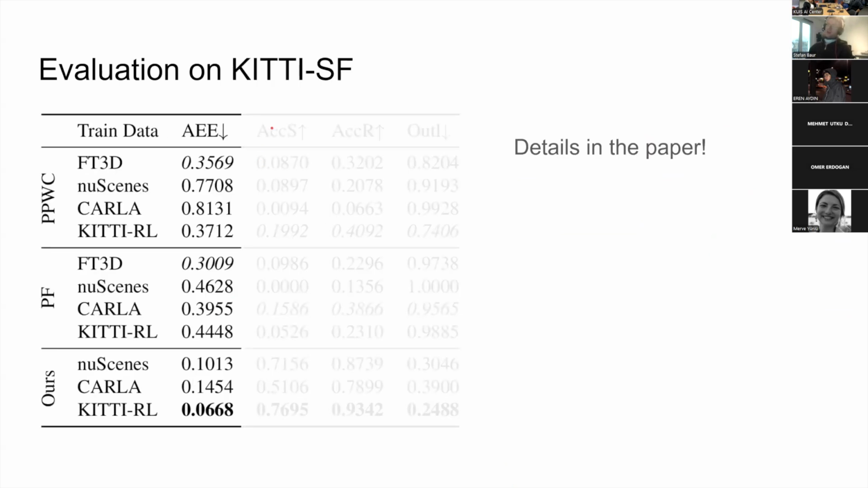So the full evaluation is of course in the paper, but at least in 2021 it was nice that we were state of the art on this benchmark, and also in terms of motion segmentation, that was the first network that was able to do this. But for details, I would refer you to the paper.